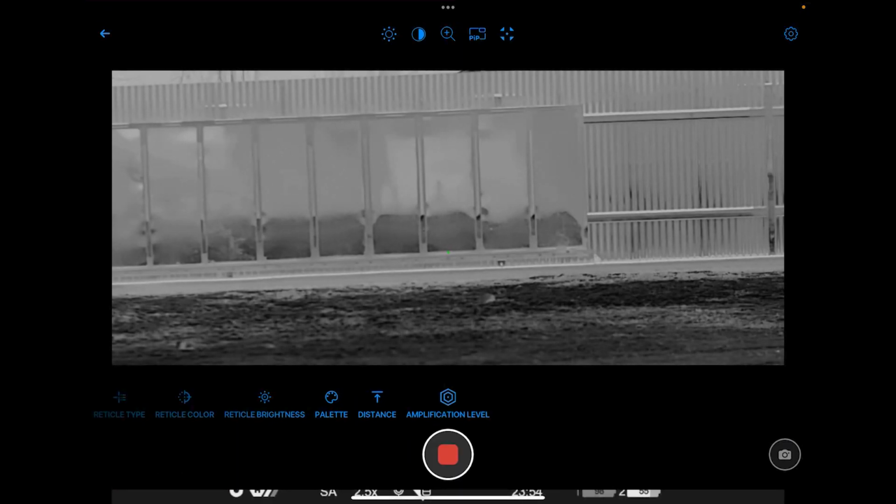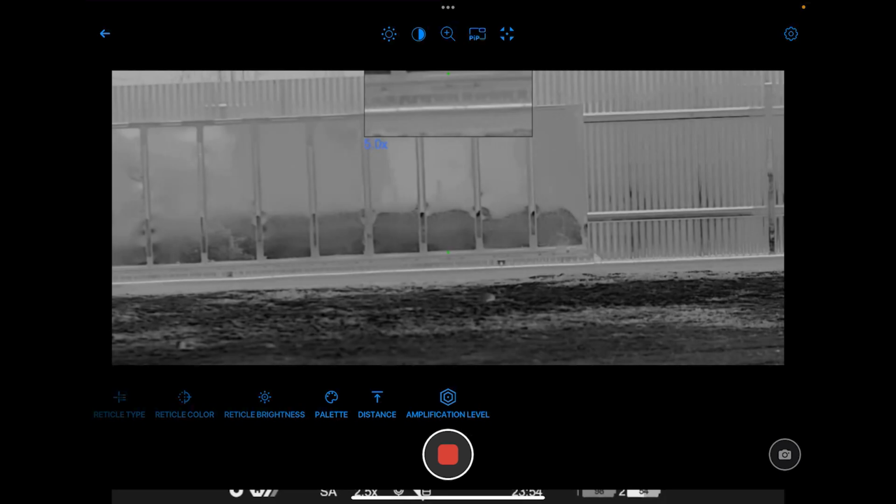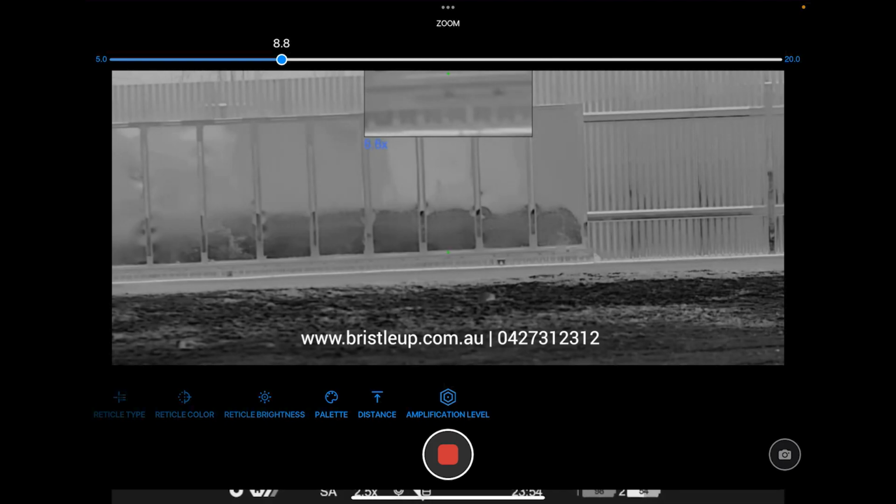Now if we go up to the top menu, we've got our manual calibration there. The first option on the right. Then we've got picture-in-picture. That'll turn our picture-in-picture mode on up the top there. We can press it to enable or disable it. And then we have zoom, and because we have our picture-in-picture mode on, this will actually zoom in on the picture-in-picture mode.